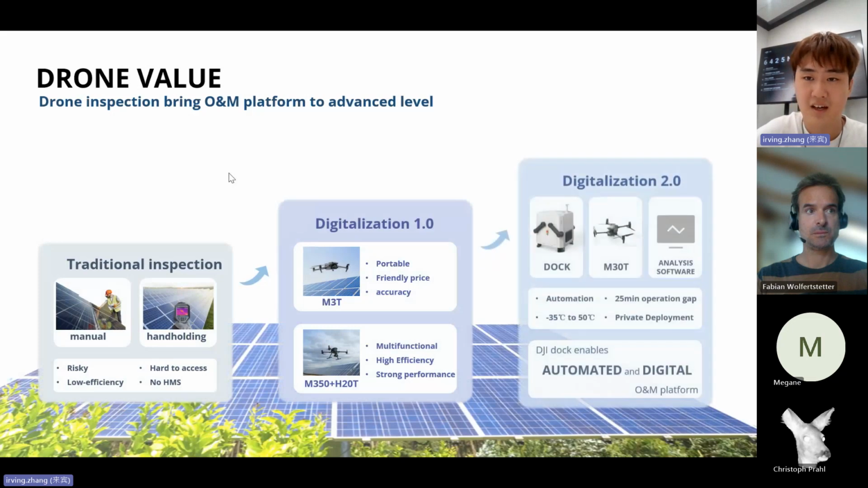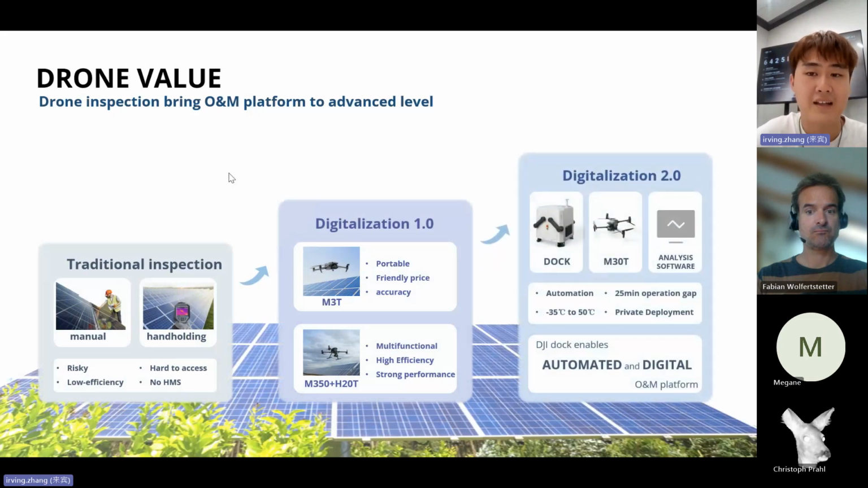And after that, DJI provided DJI Dock this year, which is an automated inspection solution. DJI Dock enables an automated and digital O&M platform for solar industry customers.